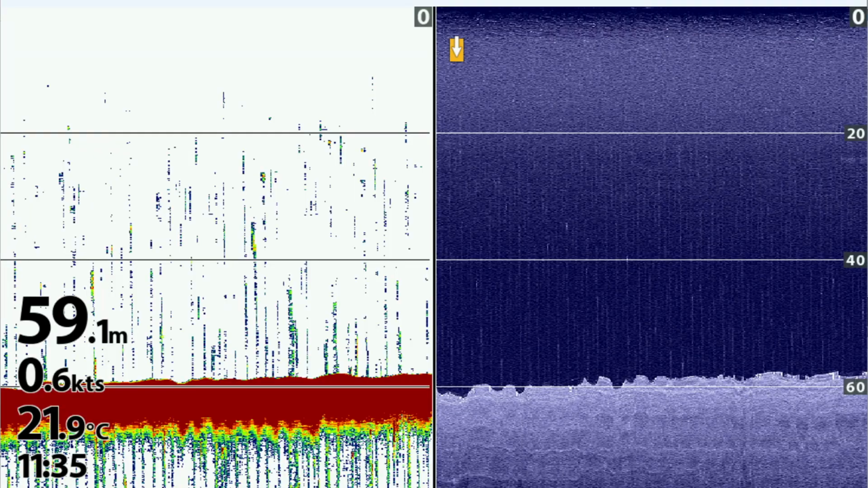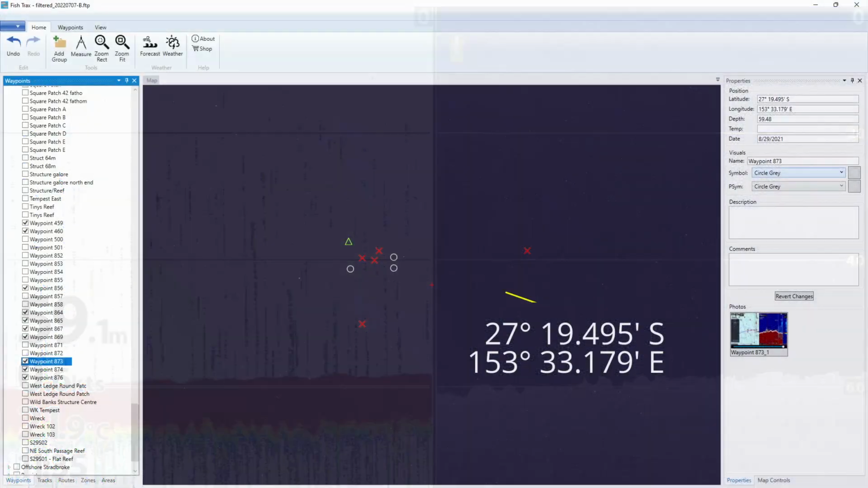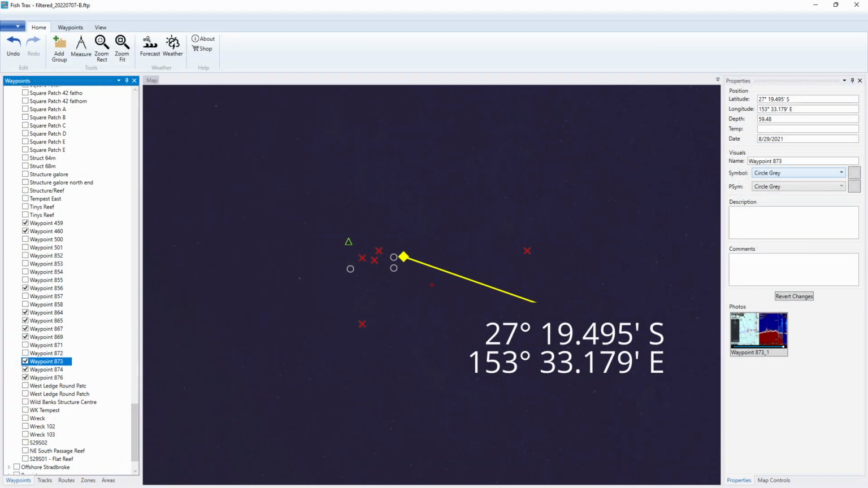This is the same mark shown on the Hummingbird sounder, and as you can see on the traditional side of the Hummingbird, it's not telling me very much at all. But on the down imaging, I can see that there is something above the hard bottom. Again, I can't really tell what it is, but definitely something down there, and any anomaly like that is at least worth another look.